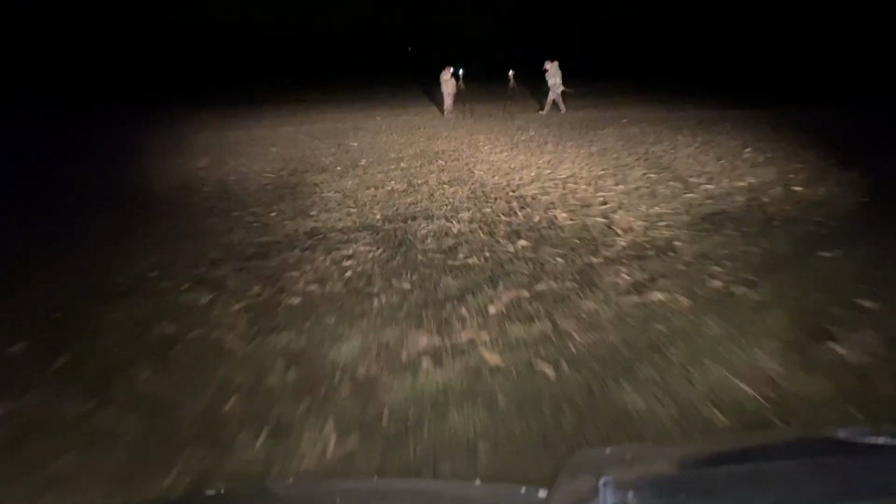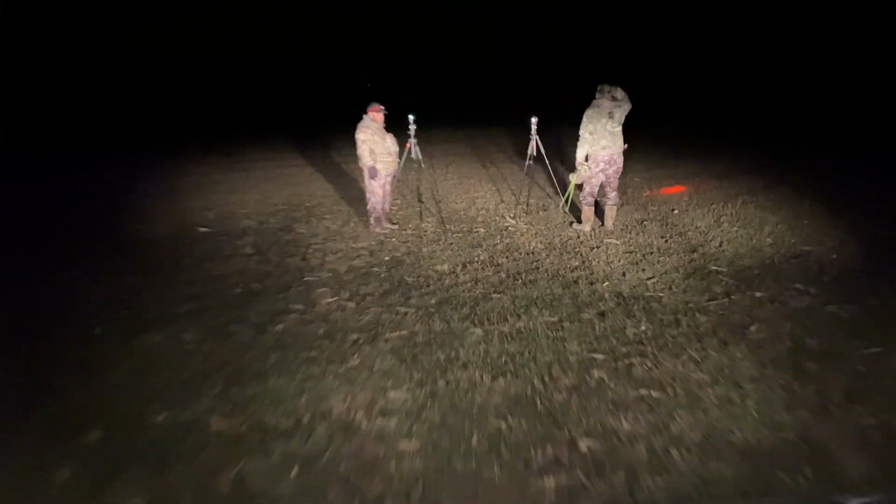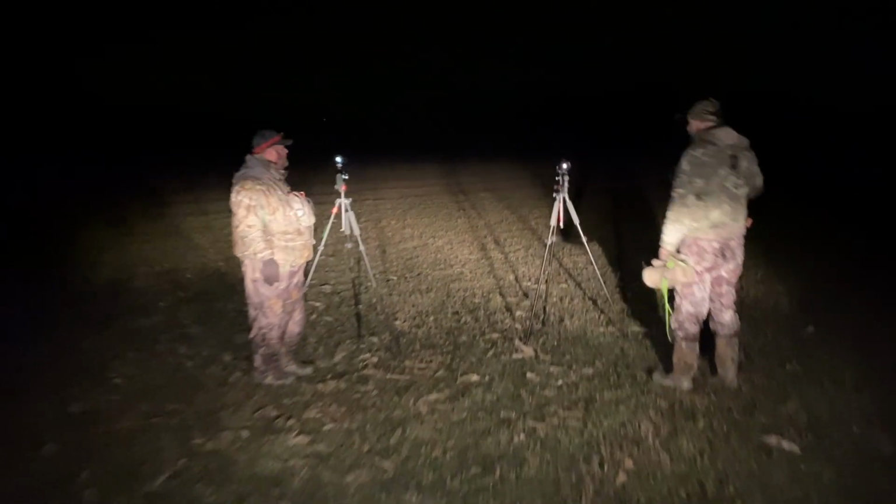Oh boy. Oh man. 952 yards later, I'm back to the ranger. I searched an hour and a half for my coyote, and I couldn't end up finding him. I walked over, met up with the boys, made a plan. I was going to go get the ranger. While I'm walking away, they shoot another one.